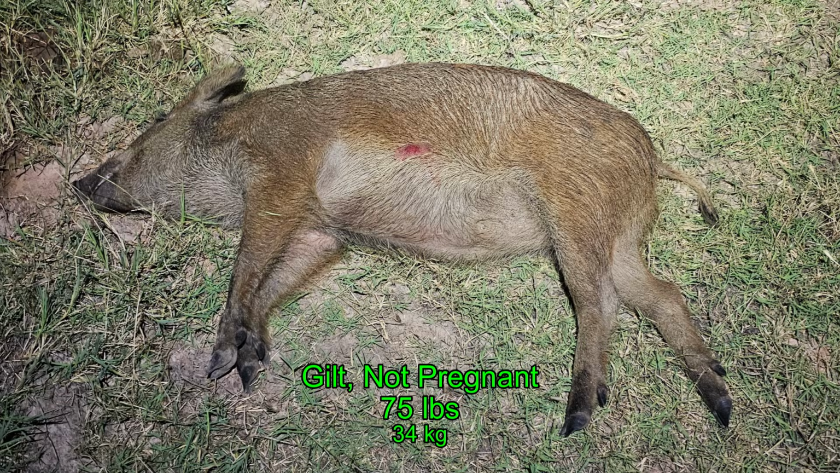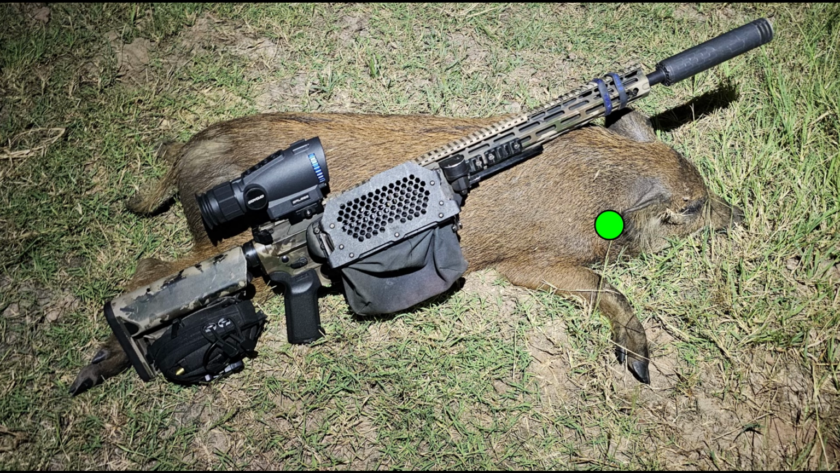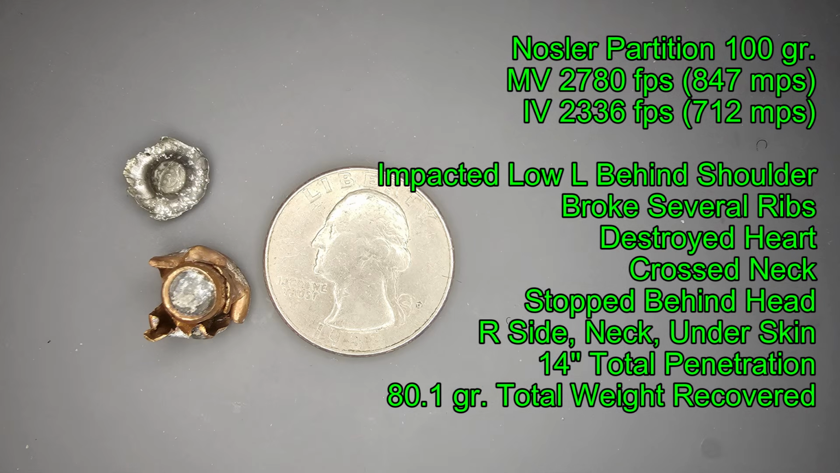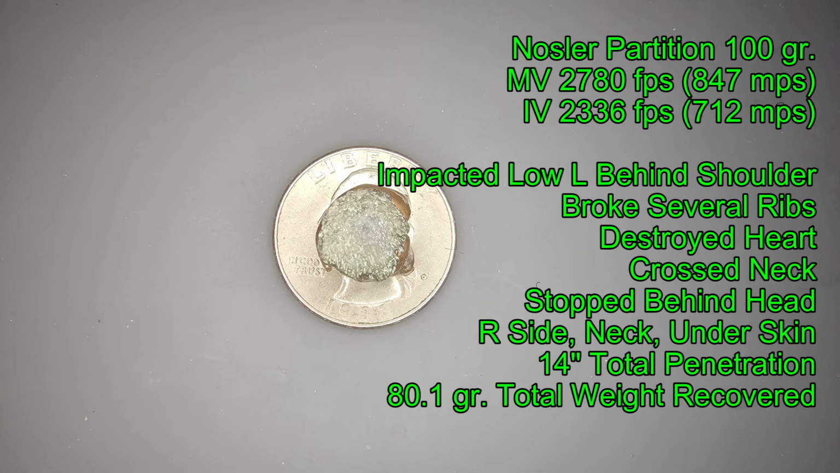No twofer for me. I came away with a gilt, coming in at just 75 pounds and not pregnant. Brass Catcher by Tactical Brass Recovery. And the shot traveled through the body, stopping inside the neck just behind the head. The nostril partition bullet did not penetrate quite as far as I anticipated, so I only got one hog. It impacted low, left behind the shoulder, broke several ribs in the process. It destroyed the heart, and ended up crossing the neck, stopping behind the head, underneath the skin on the opposite side after about 14 inches of penetration.